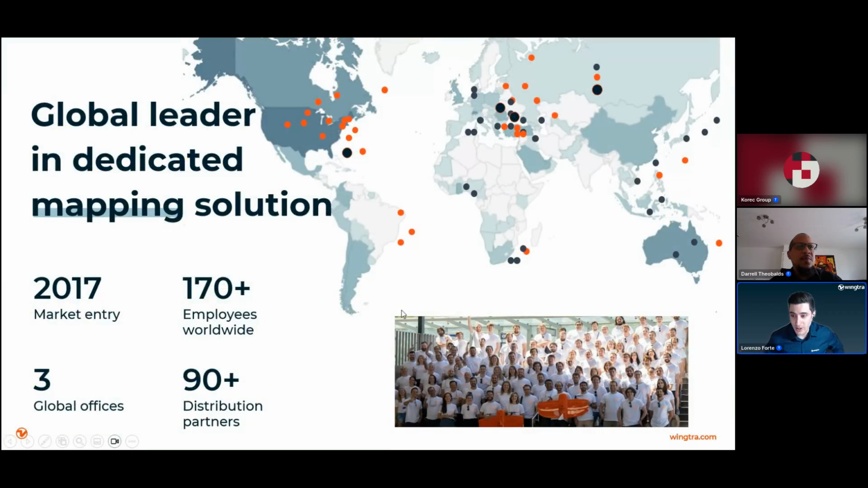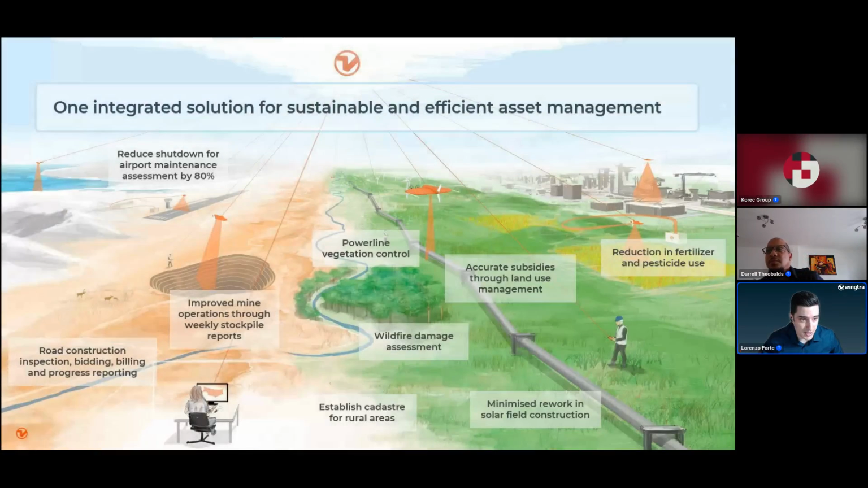So first of all, a quick overview of Wingtra. It is a Swiss company based in Zurich, founded in 2017. It now has more than 170 employees and a global footprint with more than 90 distribution partners. What we set out to do at Wingtra is to offer one integrated solution for sustainable and efficient asset management.